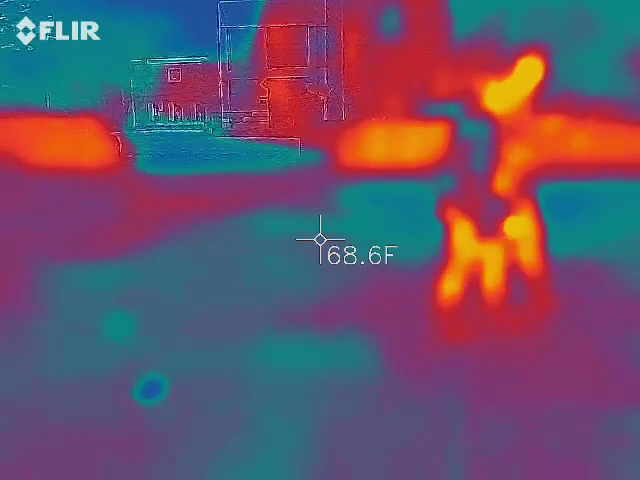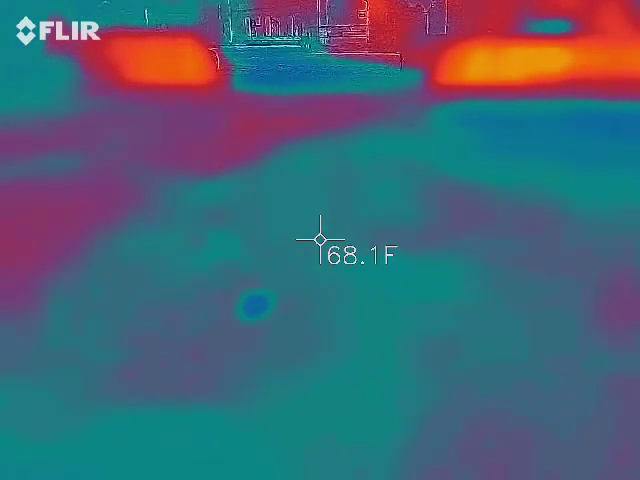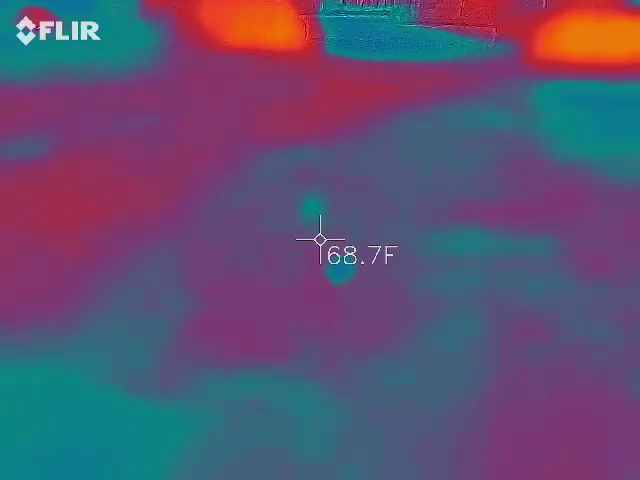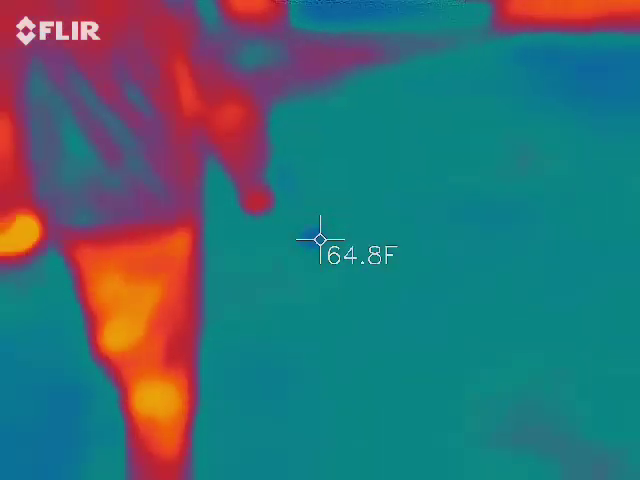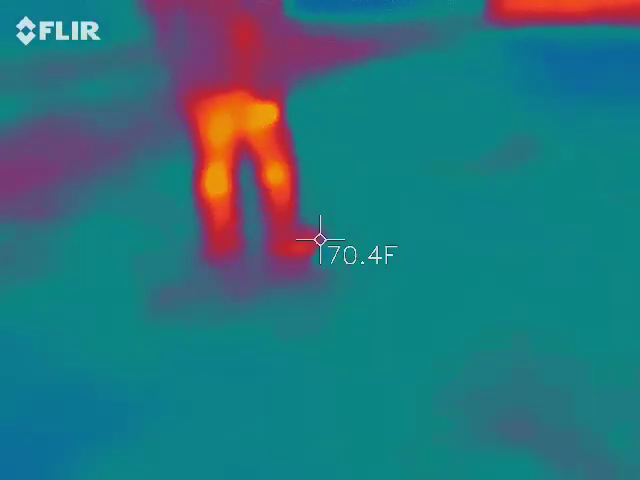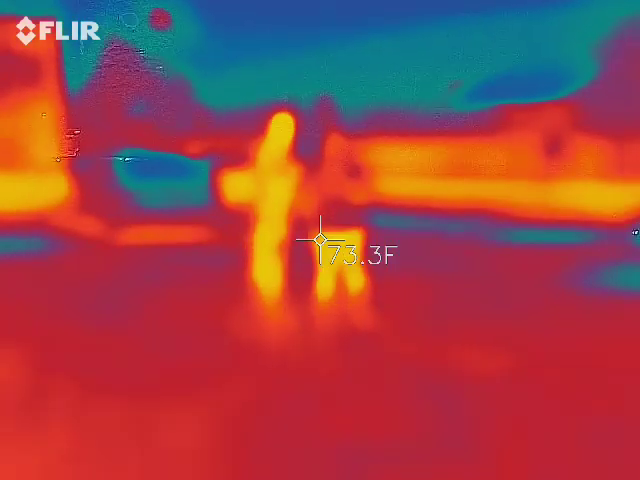Go to the darker blue. What's that? I've never gotten the dark blue. Where are you looking at? Is that a can? There you go, right there, the can. Dang it, it's a can. Nice try.